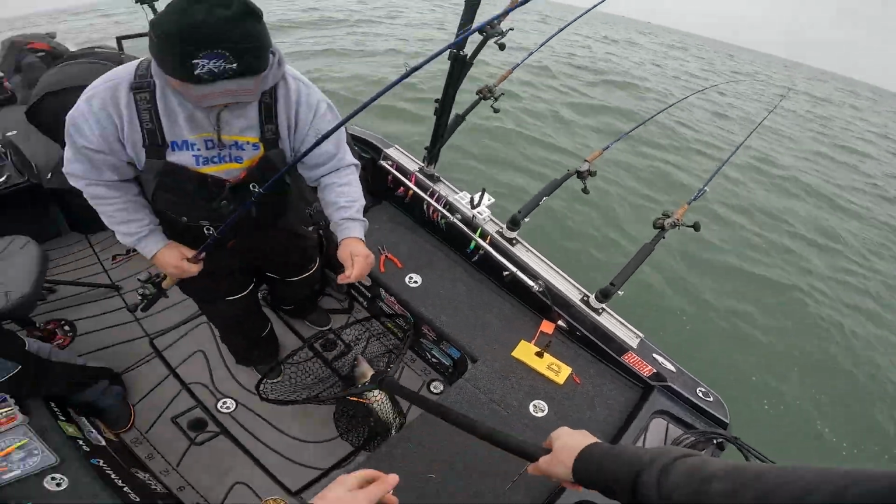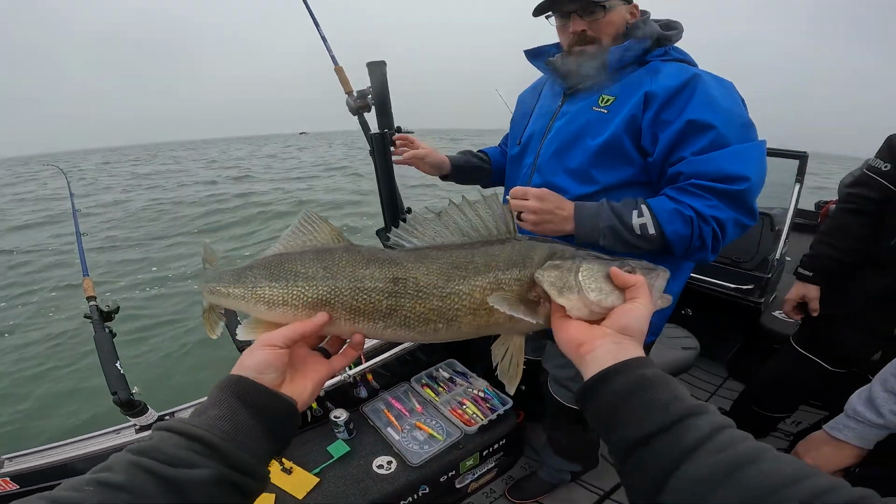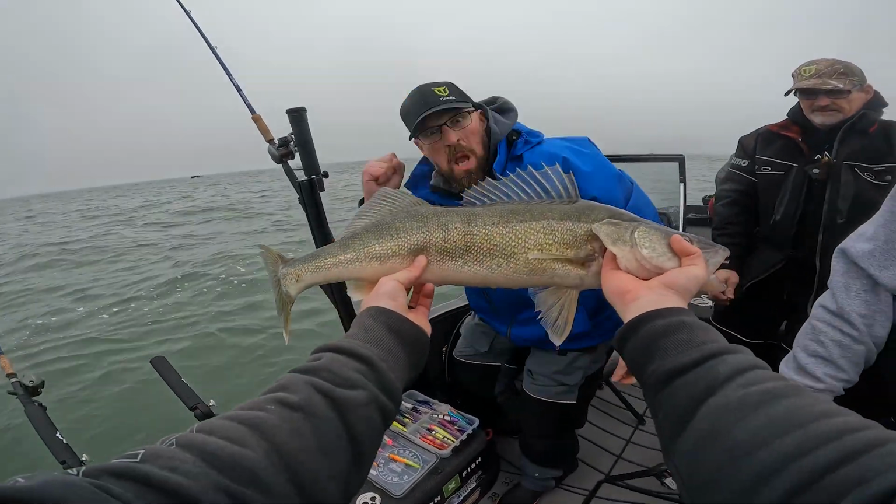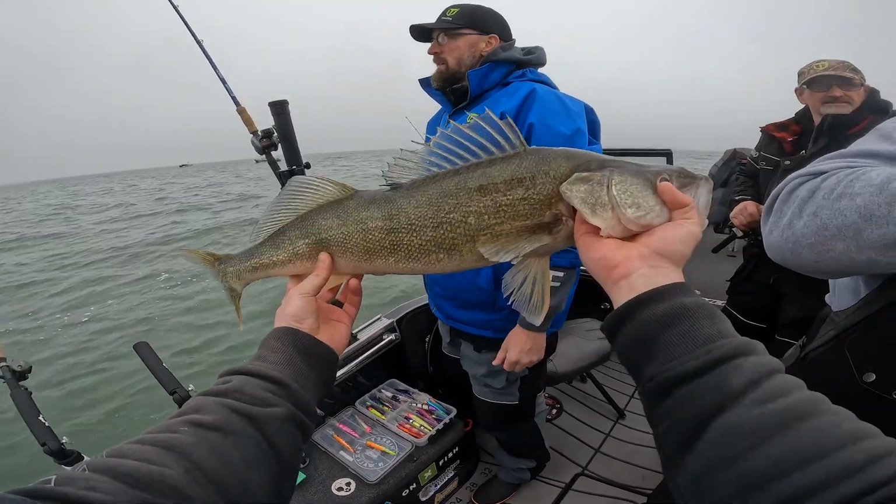Beautiful. Hey, that's a good one. There you go, right there. That is your traditional post-spawn fish from Lake Erie. Probably a nice 25, 26 incher.